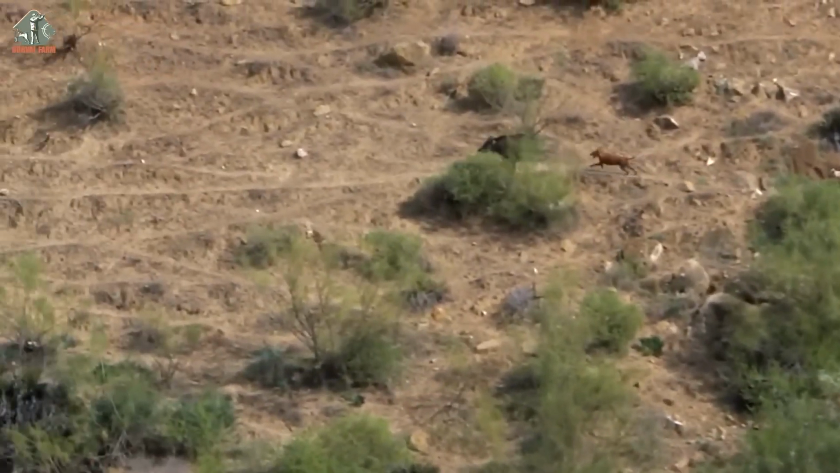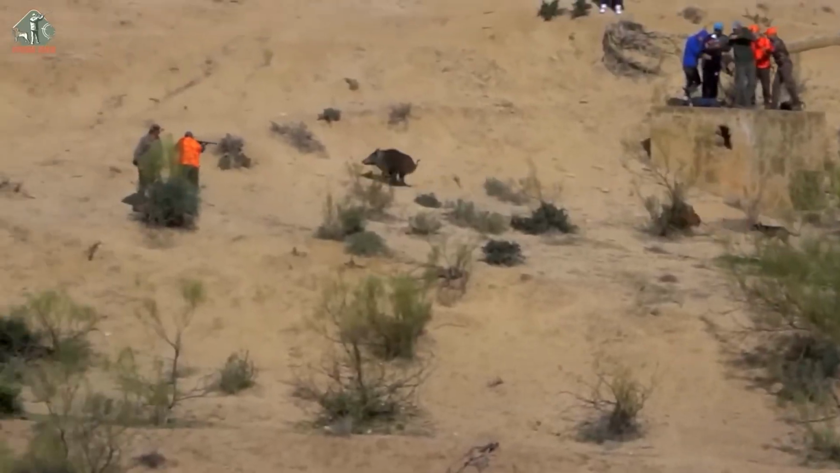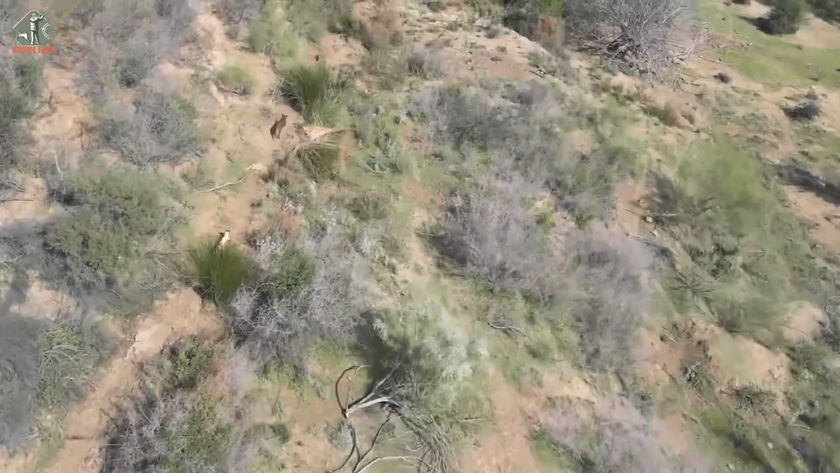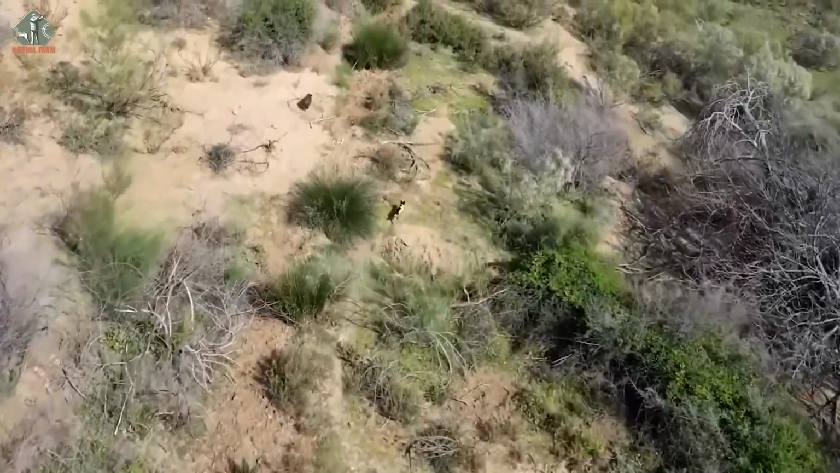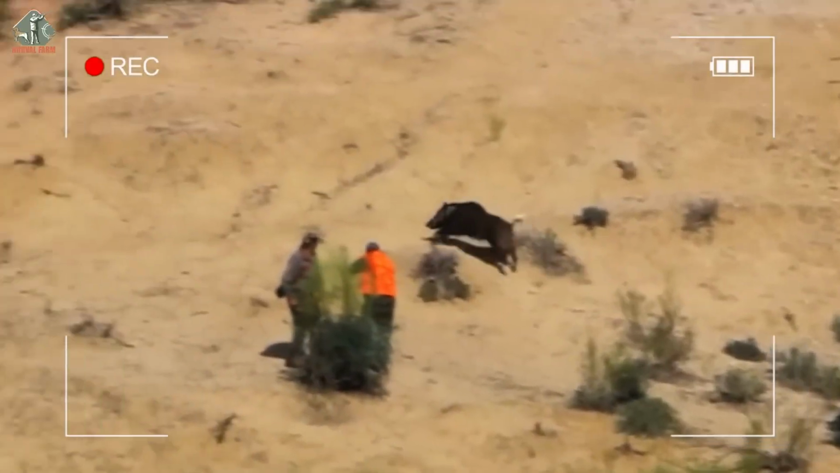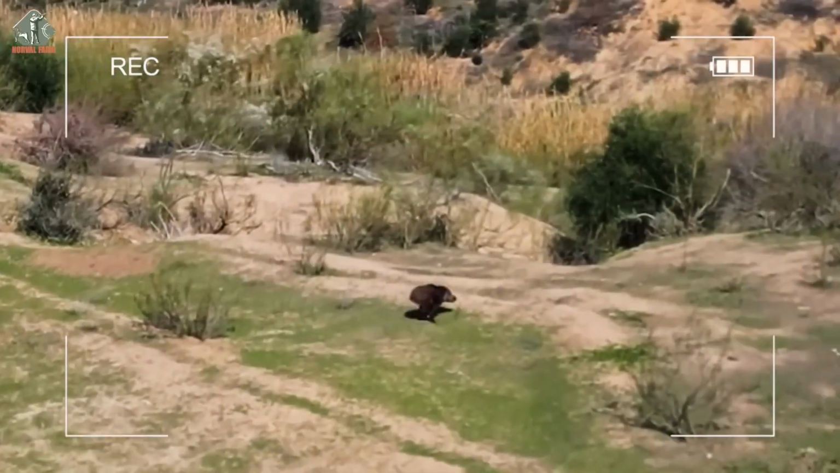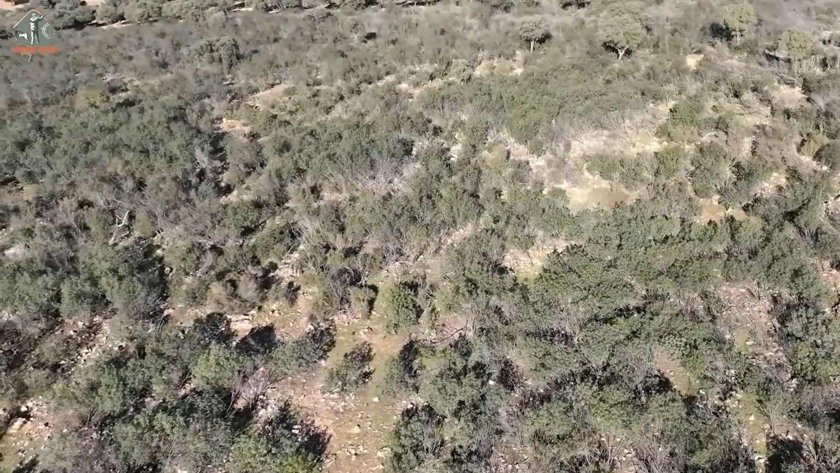The hunting dogs herded quite a number of wild boars. We were surprised and did not expect there to be so many. The number of wild boars was so large that we shot them nonstop, resulting in dozens of them being killed. Despite their speed, wild boars are not immune to being killed.